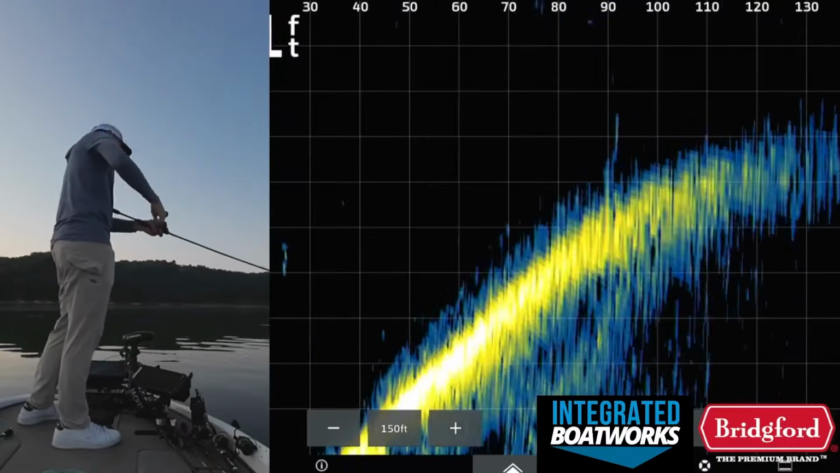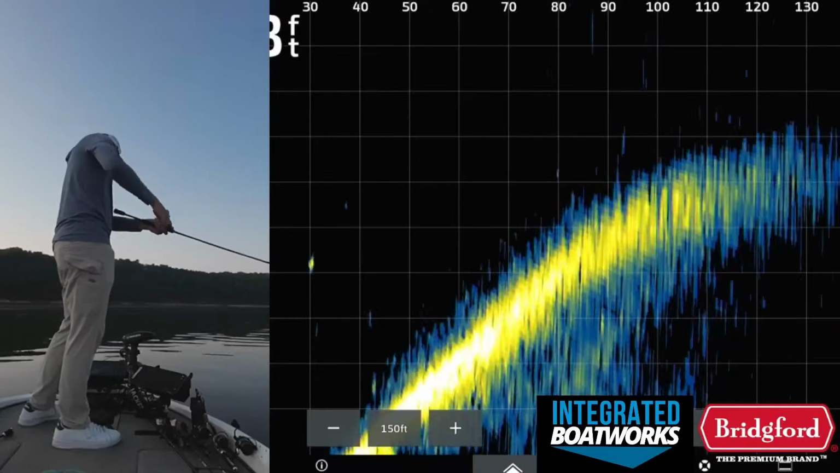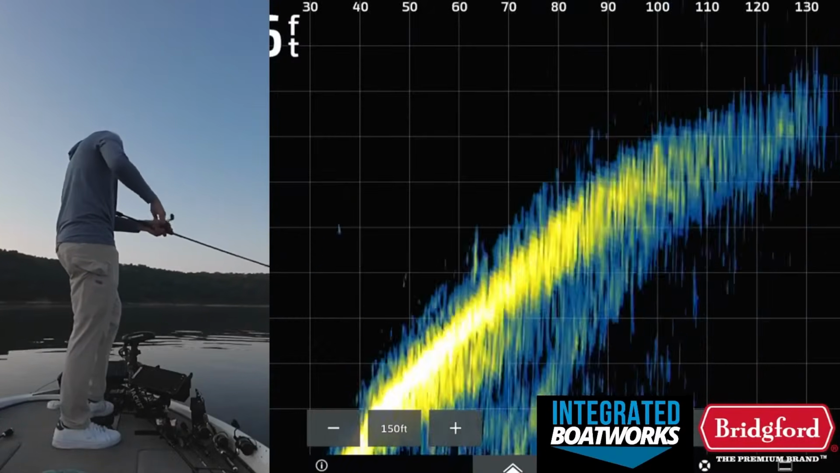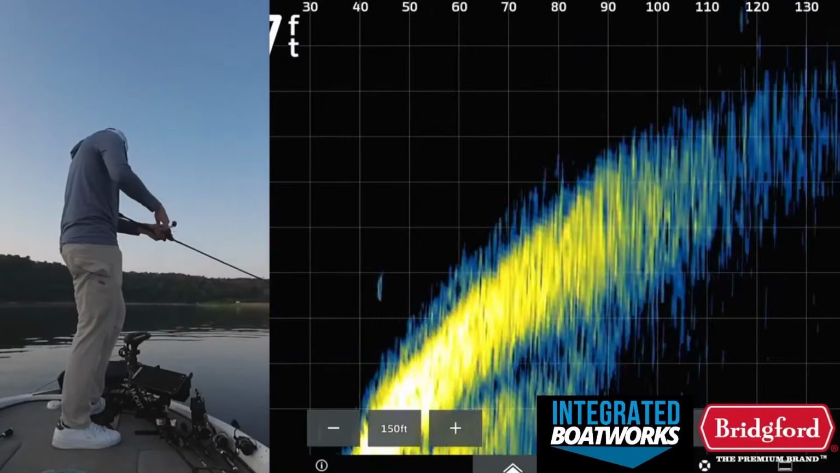Just trying to reposition, maybe coming across the point would be better, but they're all out there at 90 feet, 80, 70, 80, 90 feet. There's a pile of them.